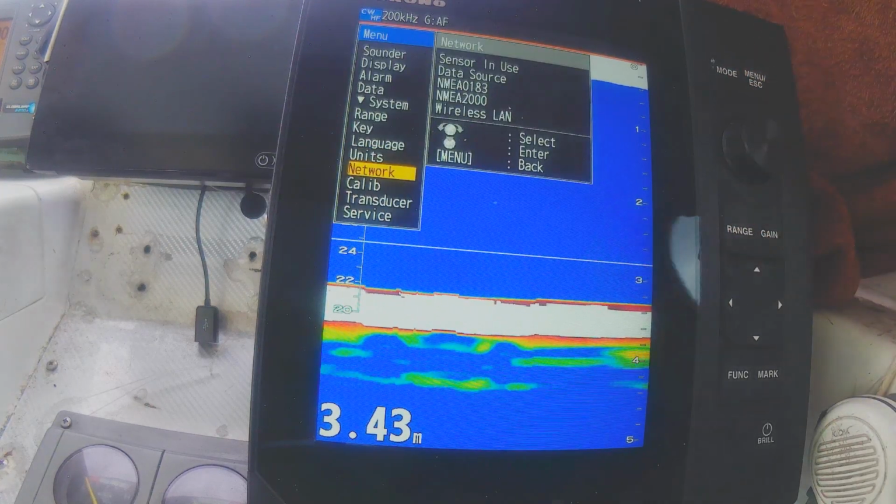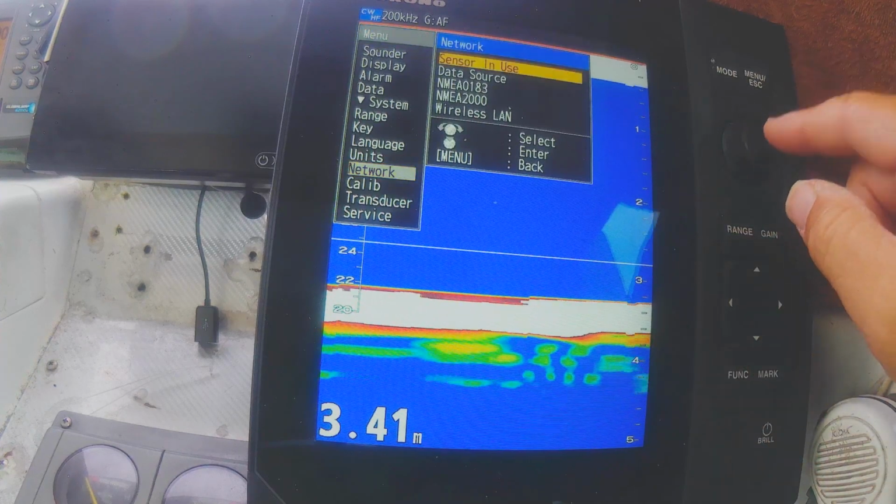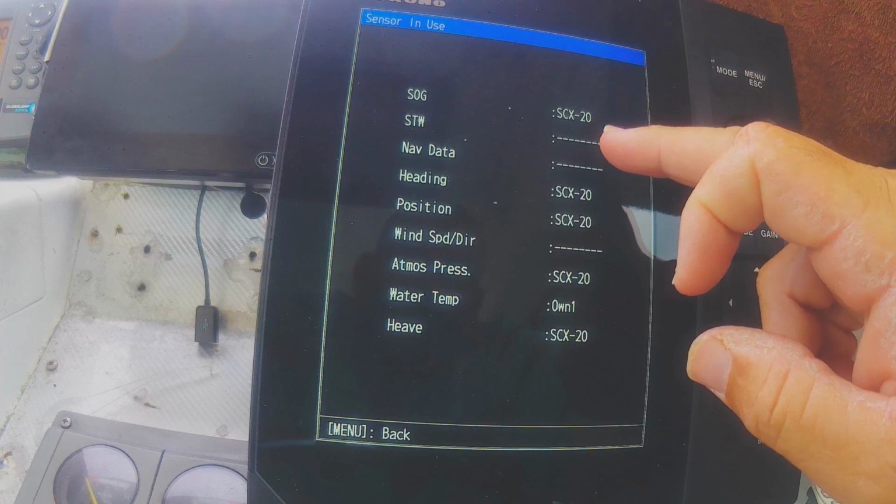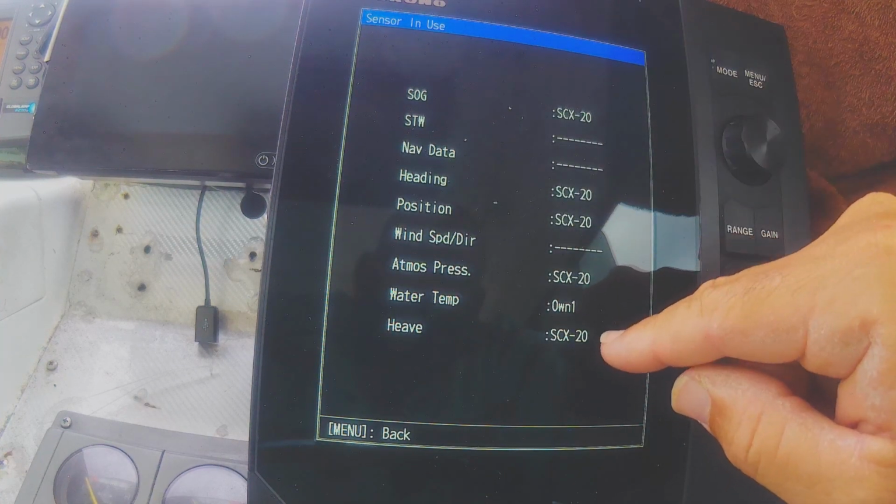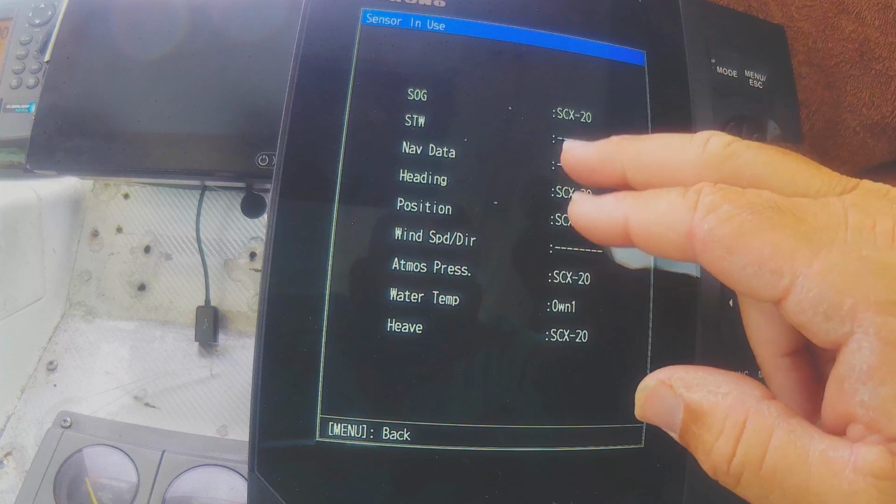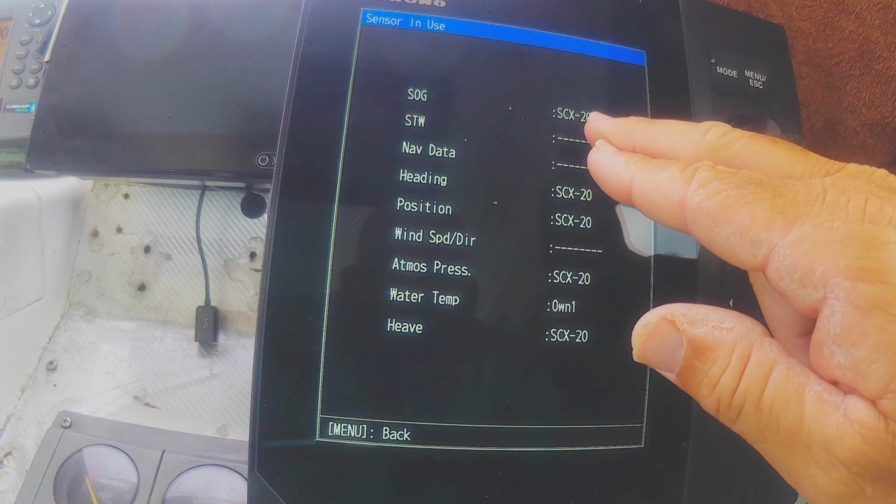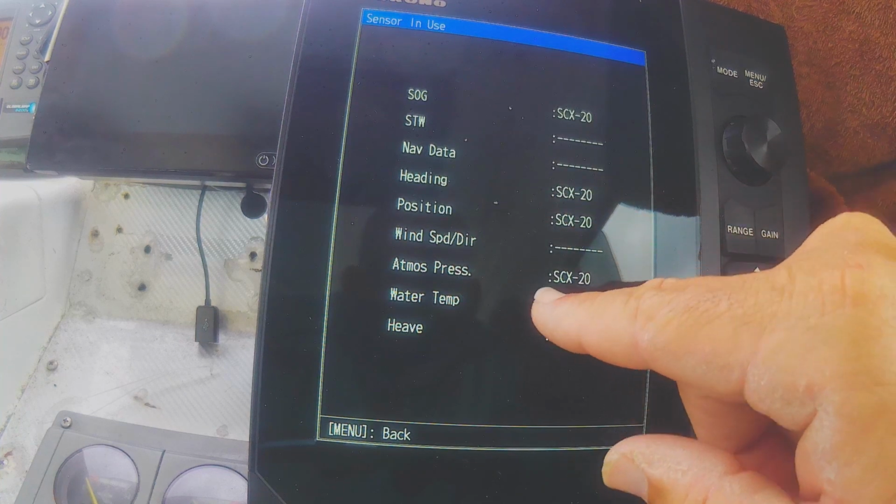Network, so this was important with getting the sat compass going, so we hit sensor in use. This is where we had to set up, and I don't think I did have this set up, that my heave wasn't working. So I'm getting my speed over ground information from the SCX20 sat compass, I'm getting my heading information, position information,